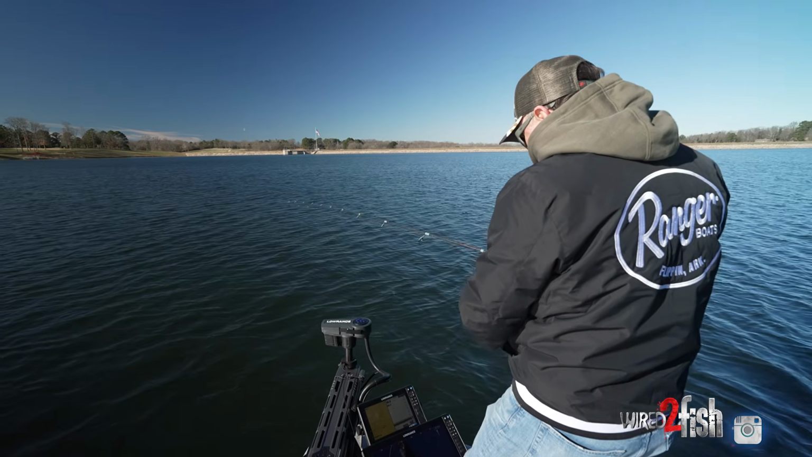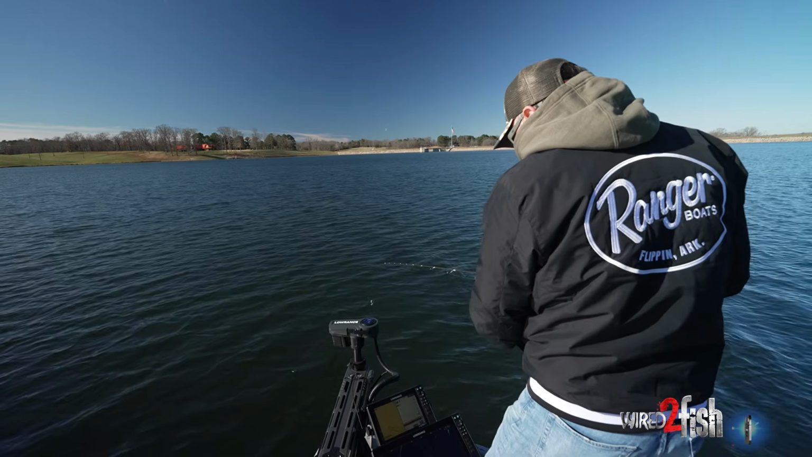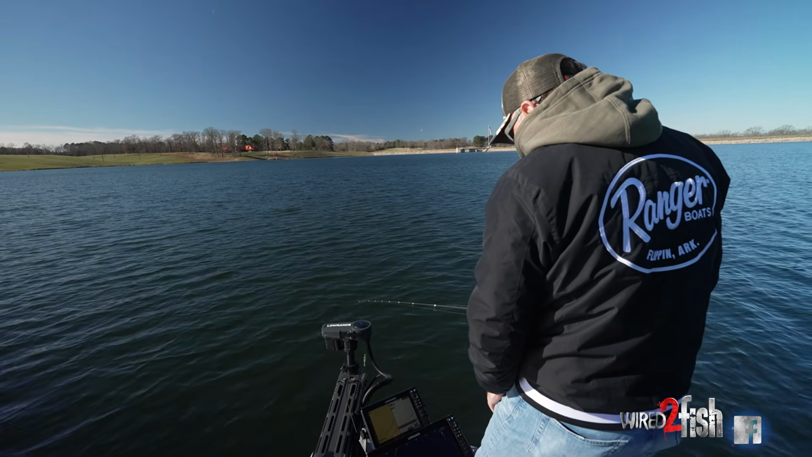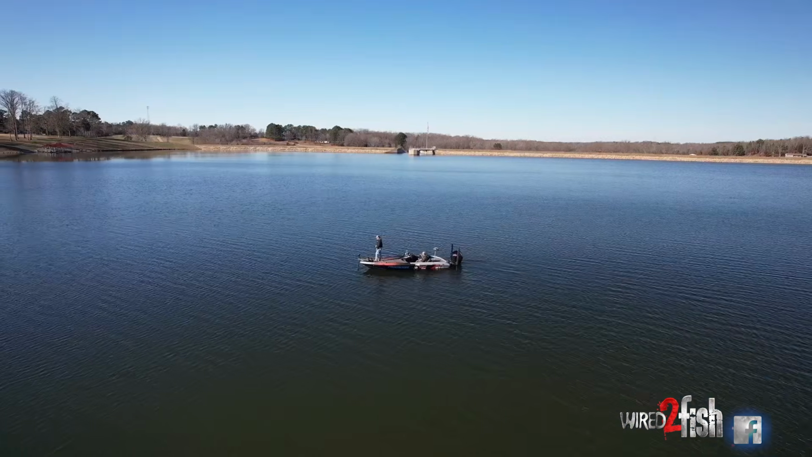It's a little bit of a change, but that last fish I caught was on that 1/4 ounce head as soon as I tried it. So it's probably something that I'm going to stick with here a little bit more, because I have found it to be a lot easier to throw.